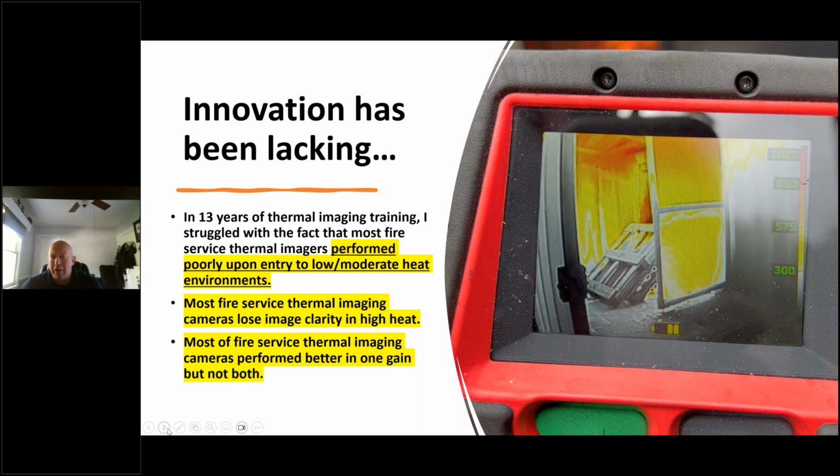So low to moderate heat to us, not to the victim, but low to moderate heat conditions, the camera would not perform well. The majority of cameras, once they picked up heat, would start showing convection currents and colorization in different forms and ways. But this camera did something that no other camera did before. If I had at least 100 degrees Fahrenheit, this camera rocked.